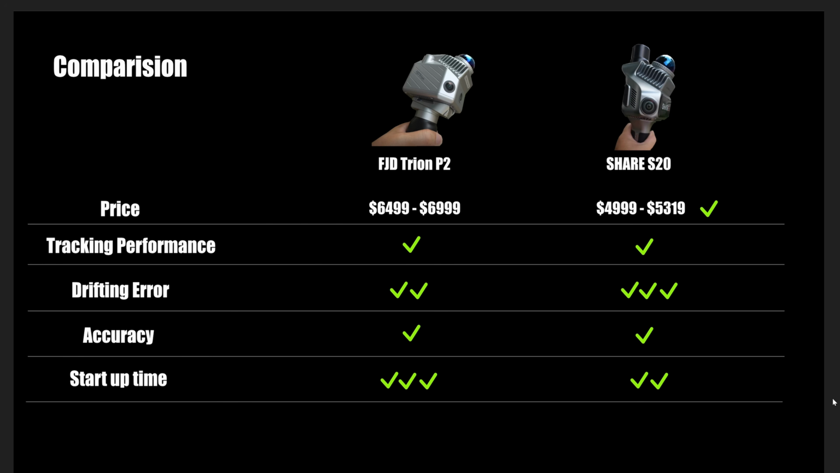which is very good, in a range of less than 1 centimeter. Okay, next the startup time. The P2 starts much faster than the S20. As soon as you press that power button, you can almost use it immediately.